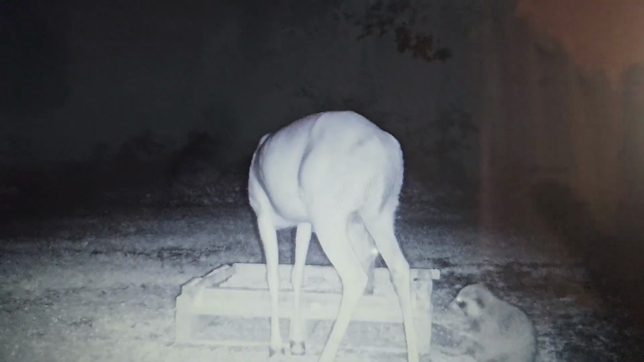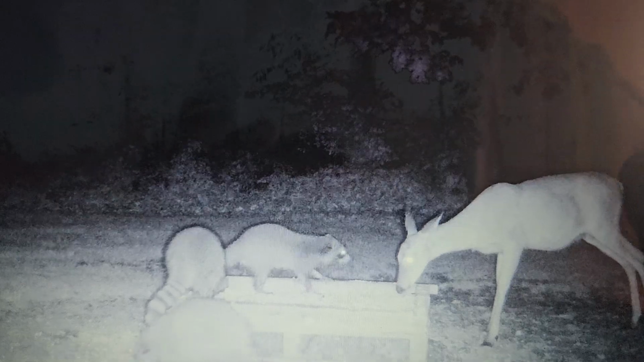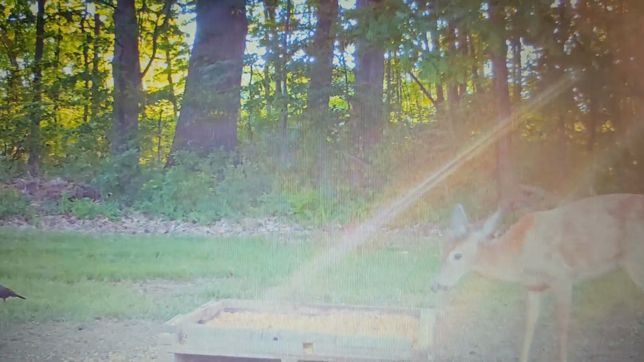Stay tuned. You're going to see Mr. Big come in with a bunch of deer. I believe it's the next day. I'll go through these pictures pretty quick. You don't come in right away, but you will see the real big one.